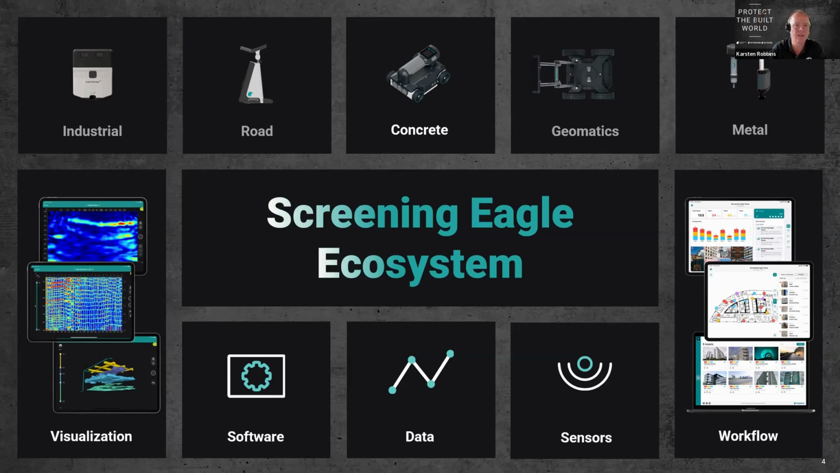The software and the data, where we make use of iPads and the computing power to increase the visualizations, help you with your workflows, to come up with new workflows, as well as being able to see your results in 2D, 3D, and using artificial intelligence to really bring the richness of the data forward.